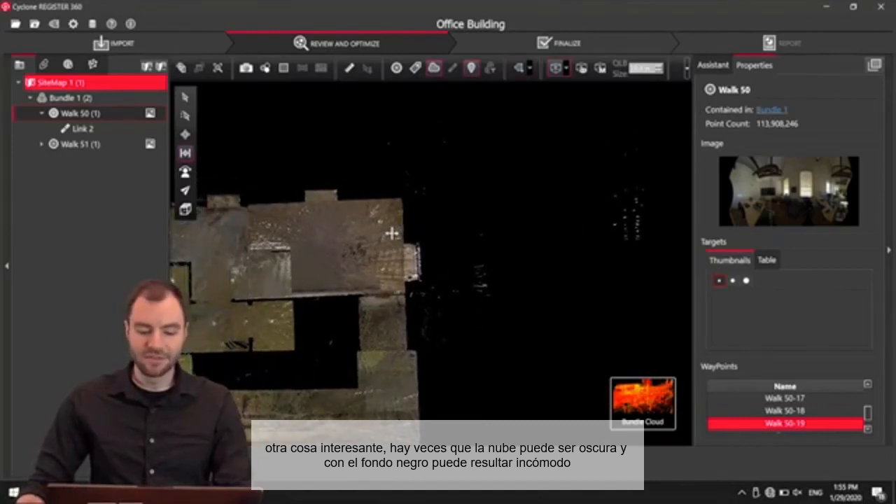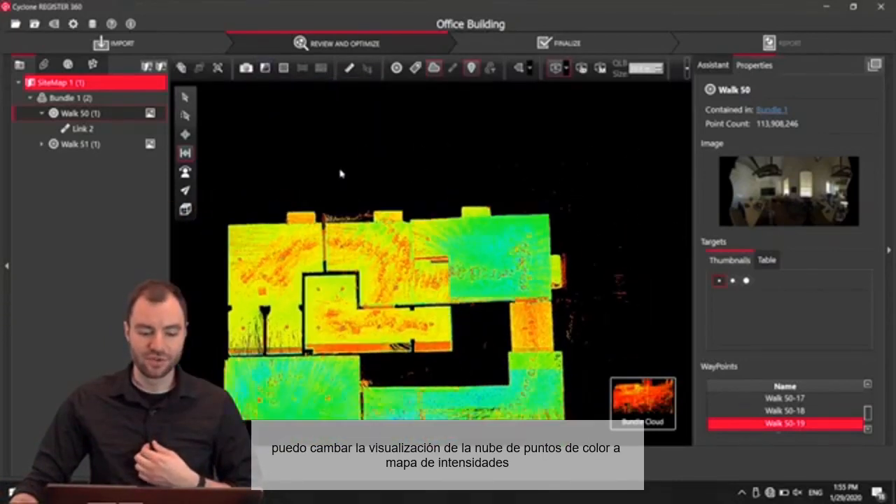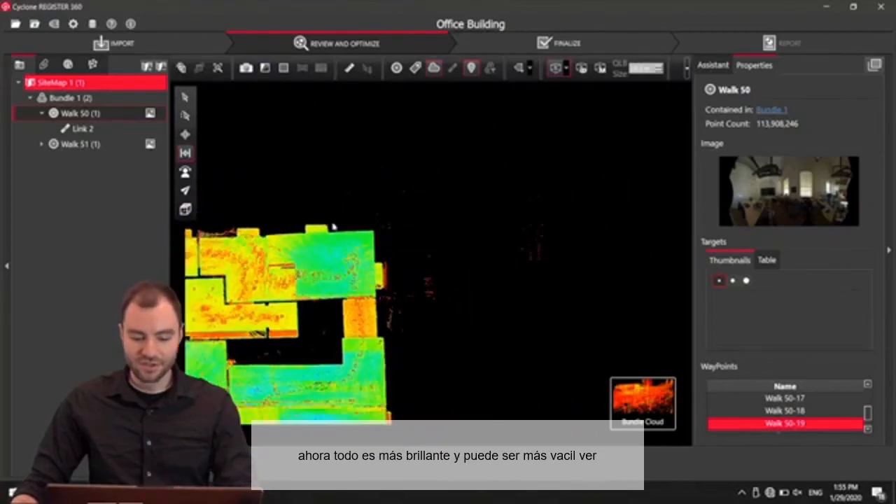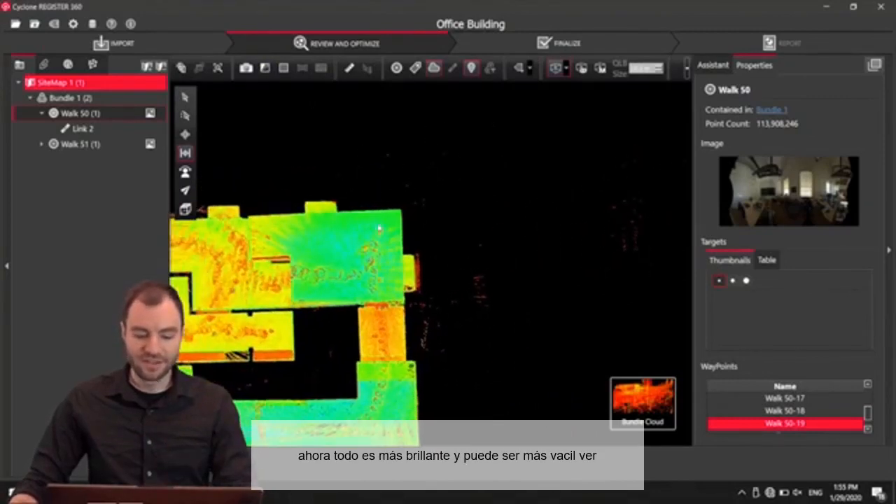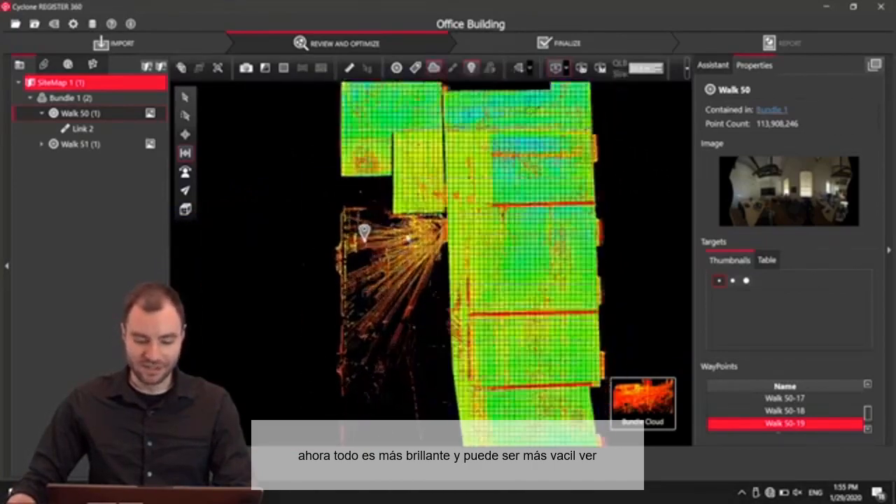Another thing that might be helpful is sometimes the points might be dark against this black background. So I can go ahead and change the point cloud colors to hue intensity. So now everything is kind of brighter against the black background, so it makes it a little easier to see.